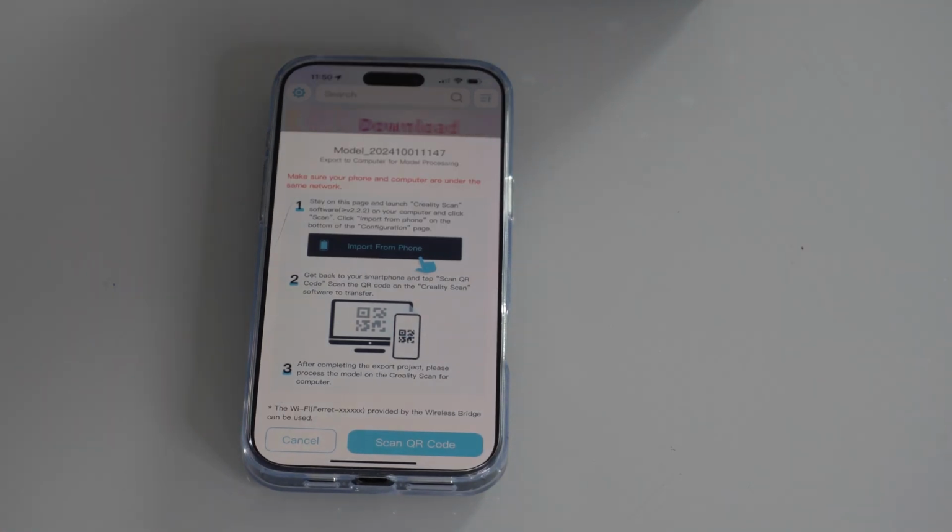Overall, the mobile app is good if you're going to do anything away from your computer or for larger objects. For smaller objects, I still think you're going to get better results scanning with the computer and with a turntable. It just depends what you're working with. And like with anything with 3D objects in general, so 3D scanning, printing, or whatever the case may be, it does take a little bit of time to get used to.